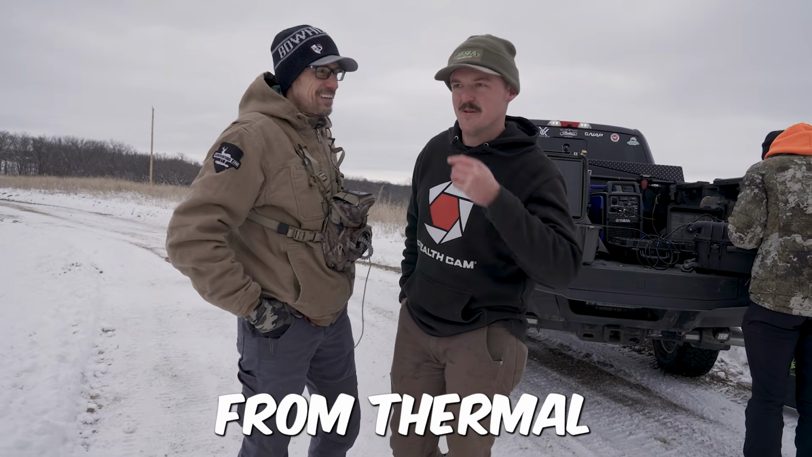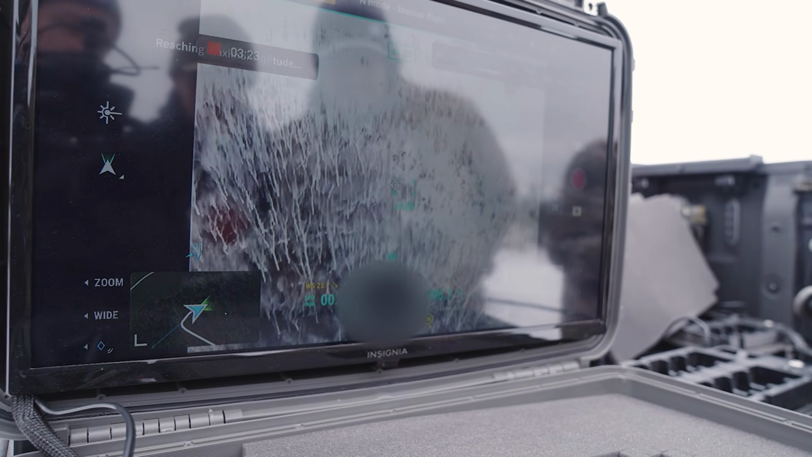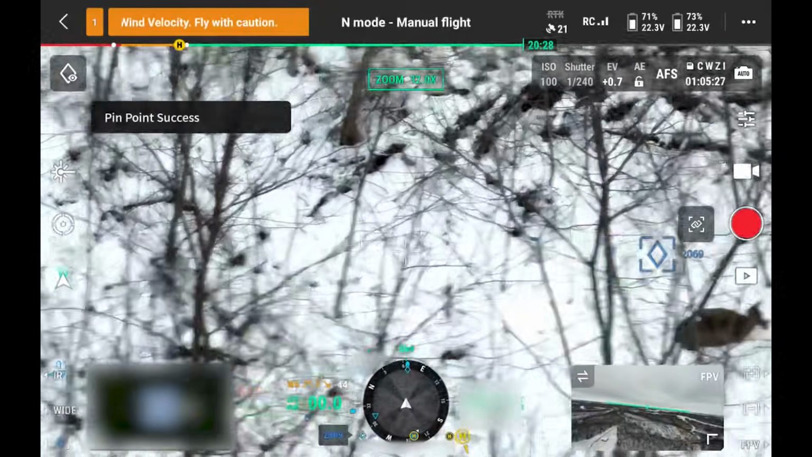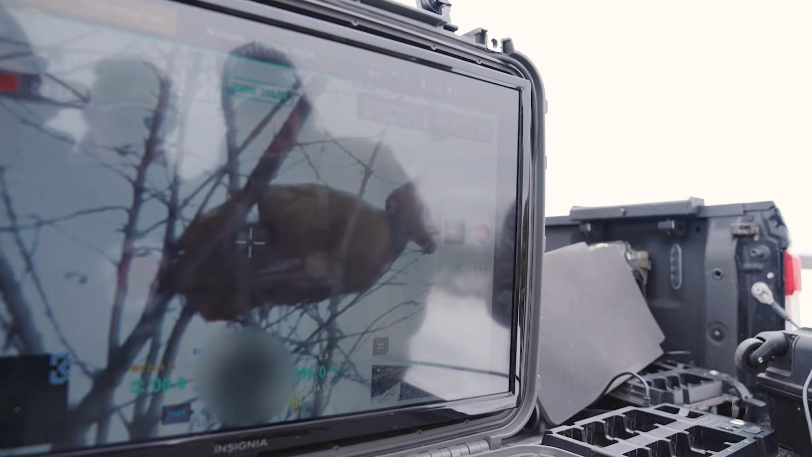Nothing can hide from thermal. This is cool. That's what's cool. Yeah. So 3 more. Dude, look at that. So that's 24x, and this deer is a long way from us. That is insane. Wow. That's great.